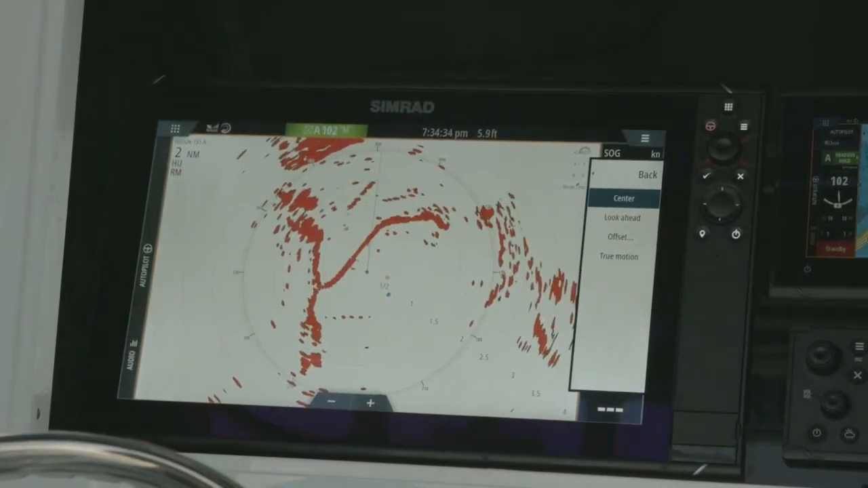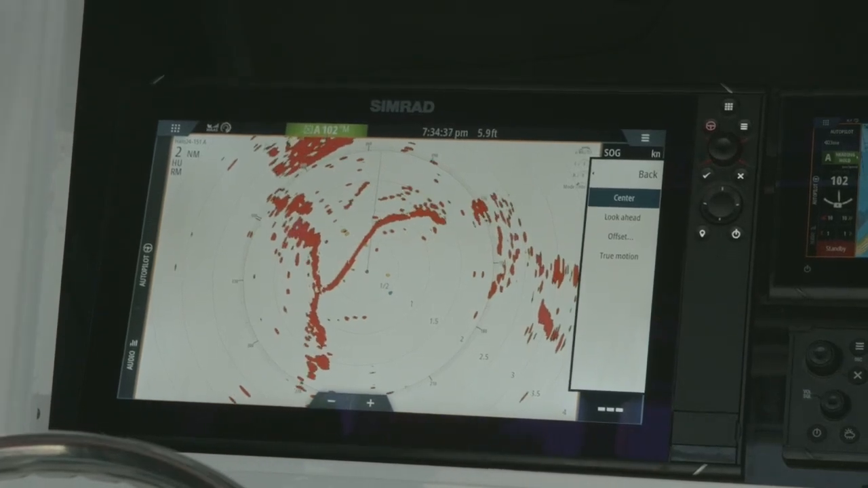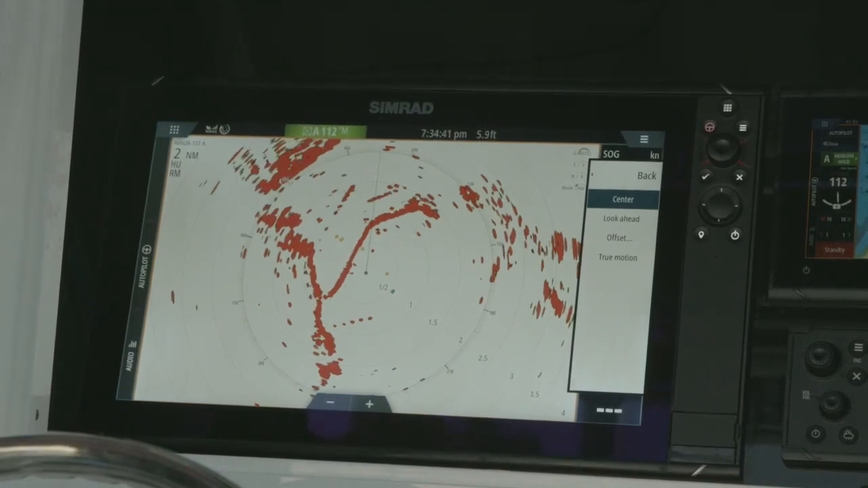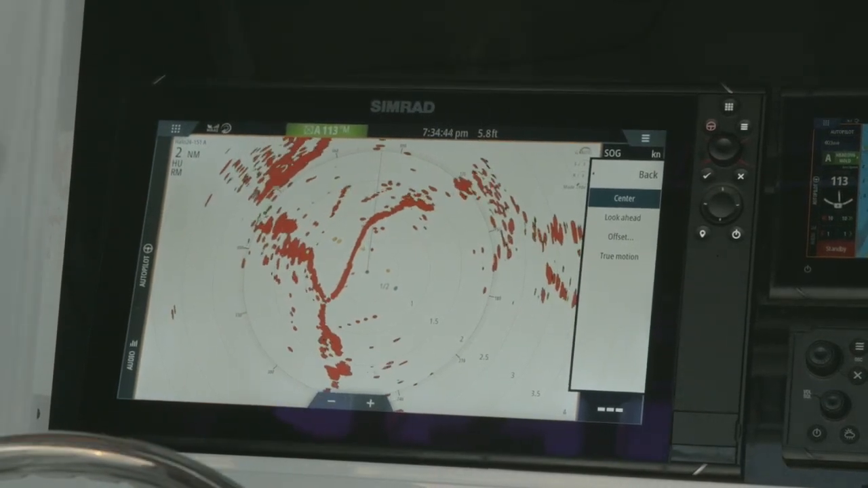True motion, so with true motion, right now we're what we call relative motion, means the boat stays in the center and the targets will move below you. True motion is the boat moves and then redraws and drops back down. So that's true motion.